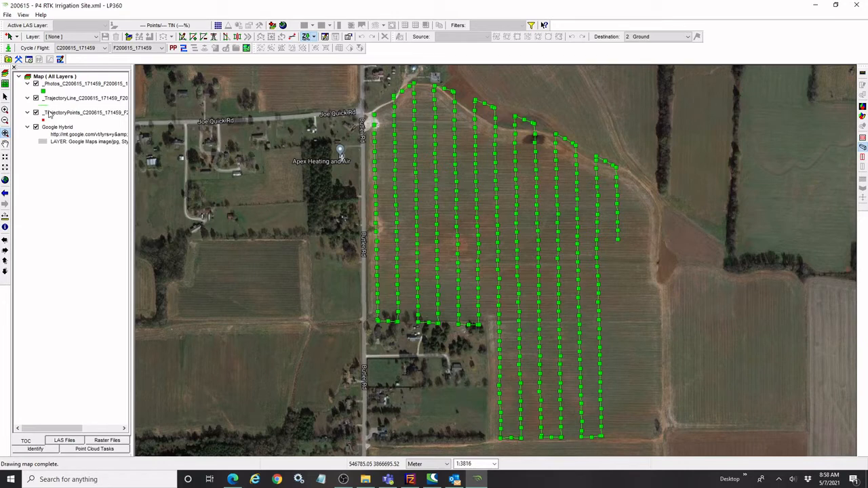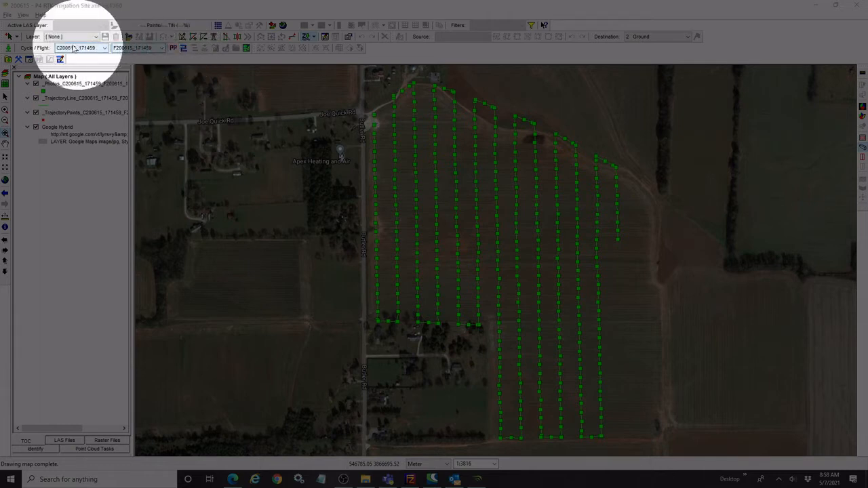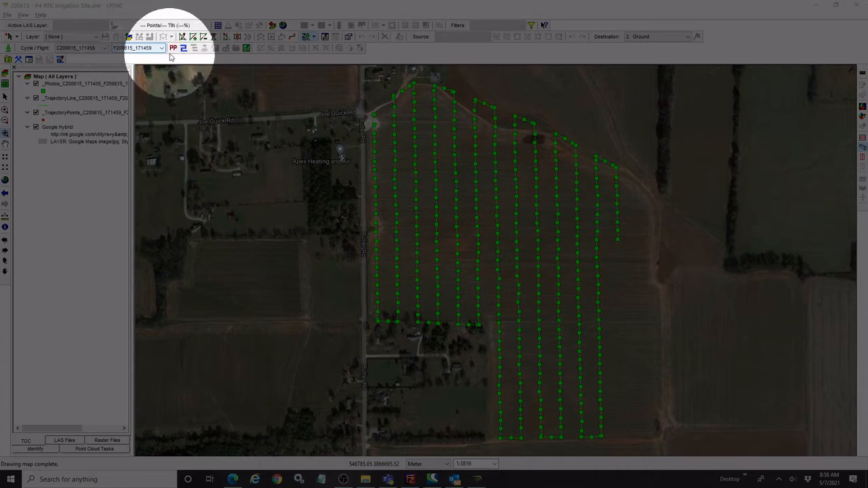So to do this, I'm going to go back to my TrueView toolbar, just up here, and you'll see a tool that's marked PP for post-processing. It's just to the right of a couple of drop-downs here where I can select cycles and flights. This is very handy when I've got multiple cycles, multiple flights in a project. We just have the single flight right now. So we'll look at this post-process button, PP, and we'll go ahead and click that to kick it off.